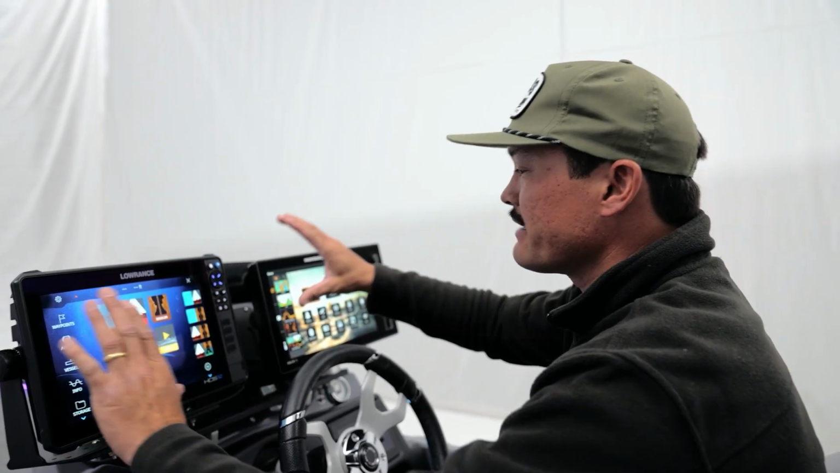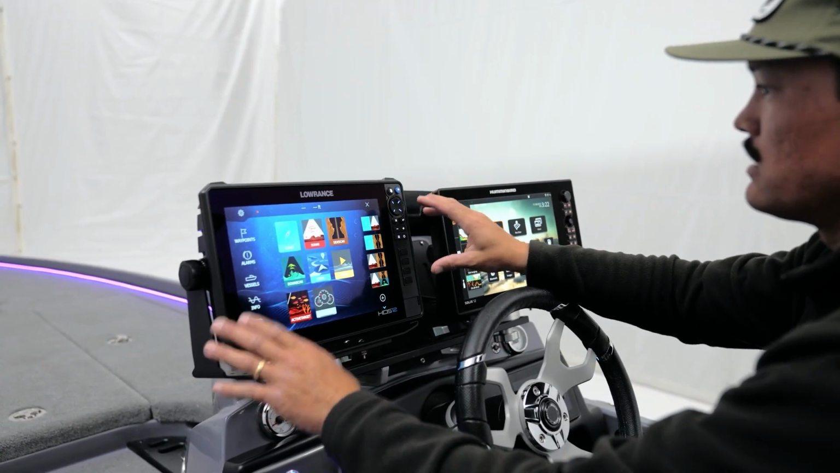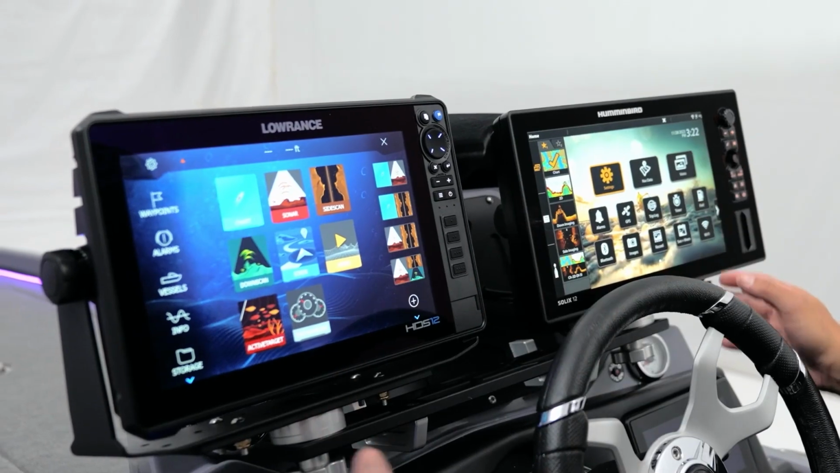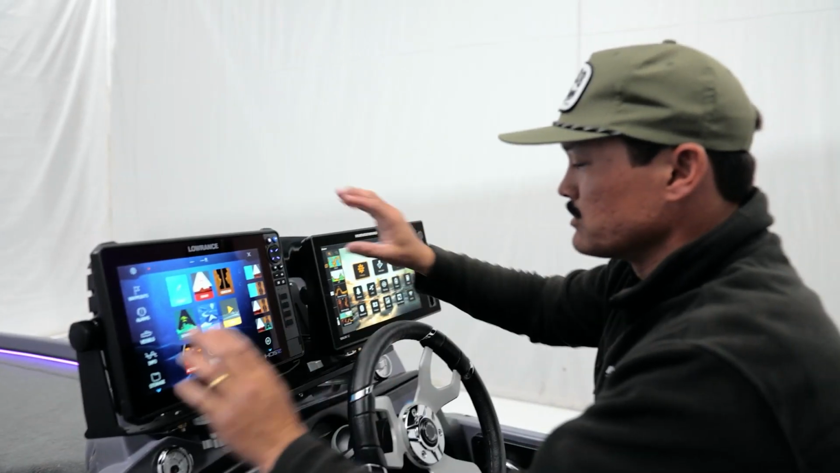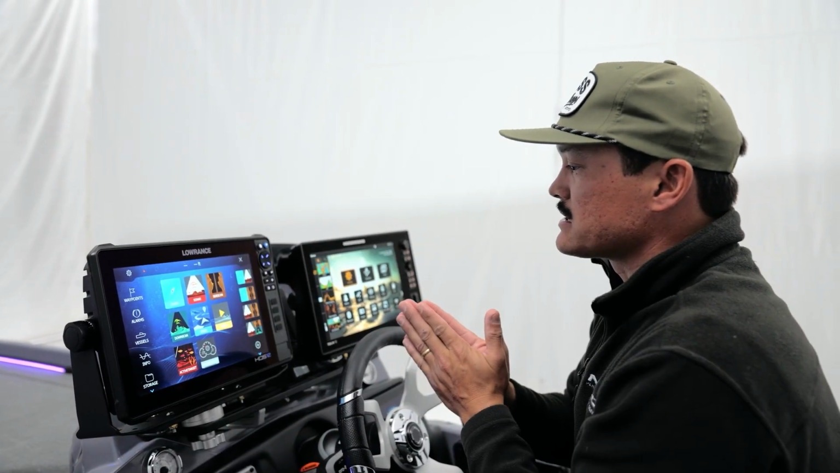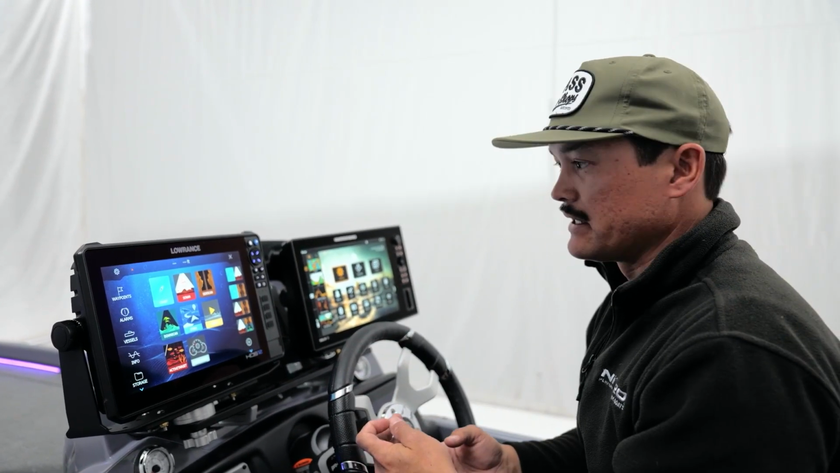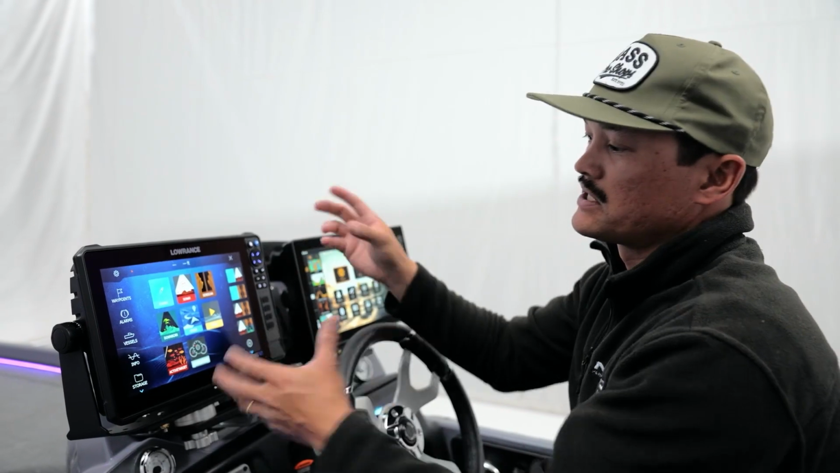Well, you see I have a Lowrance HDS 12 to the left and a Humminbird Solix 12 on the right. That's 24 inches of screen. More screen space means more definition, means more fish, more structure found. I can really highlight over here that waypoint management and my trail building really excels with this particular unit.